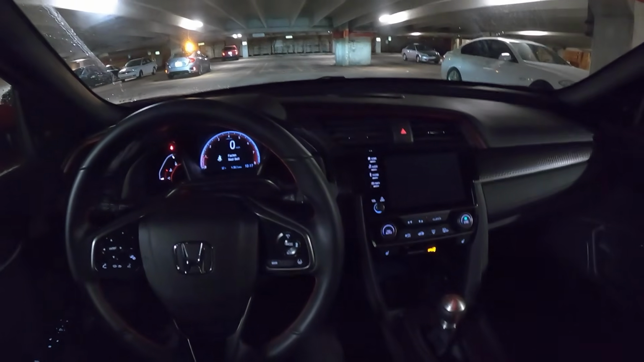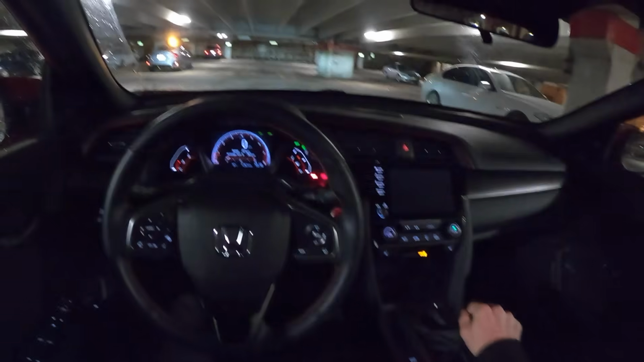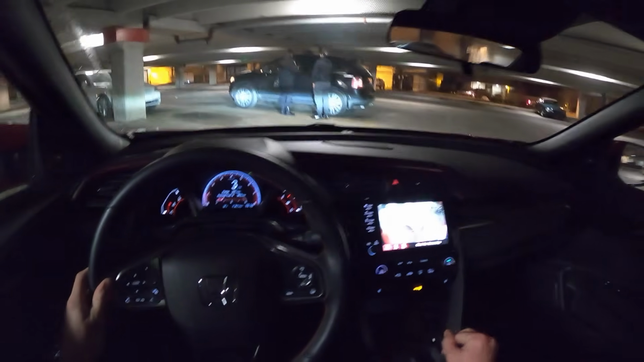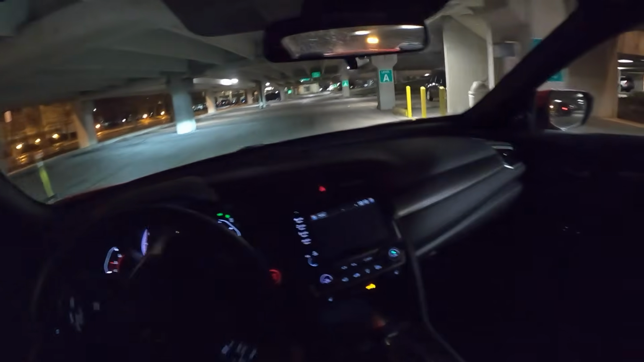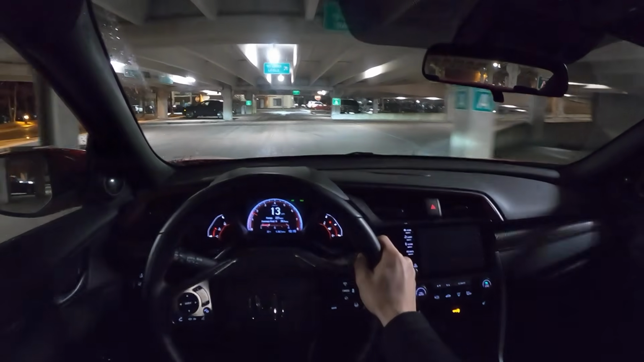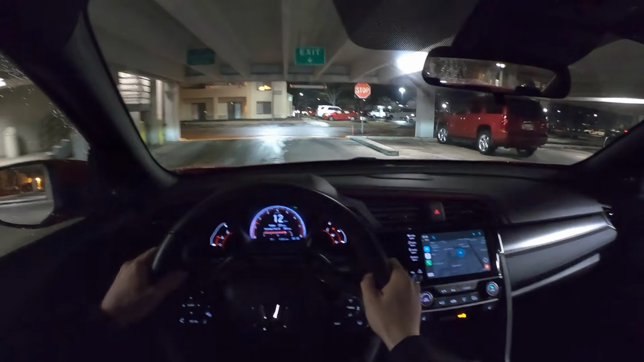The more I drive this Si, the more I do appreciate it as a daily driver. This week, just driving normally, I've averaged 38.5 mpg, which is just amazing. I can't believe the fuel economy this Earth Dreams engine gets. Yeah, it doesn't have VTEC, but boy, does it conserve fuel and really get some impressive numbers. On a road trip, tucked in behind traffic, you'd be averaging over 40 miles to the gallon on this thing.